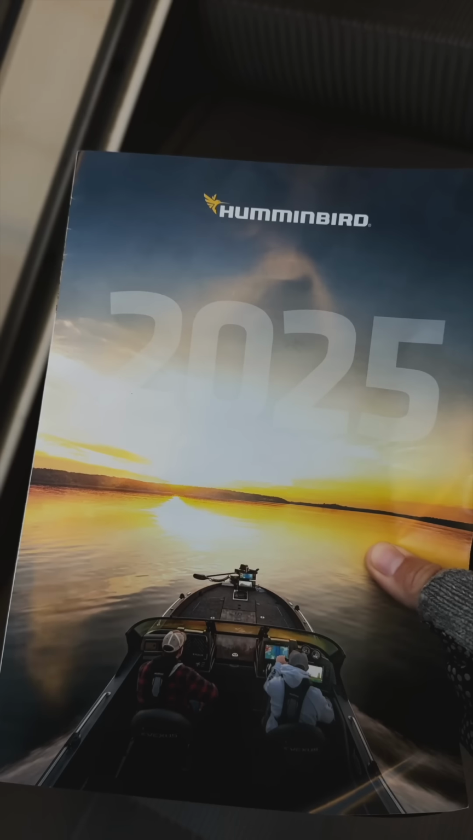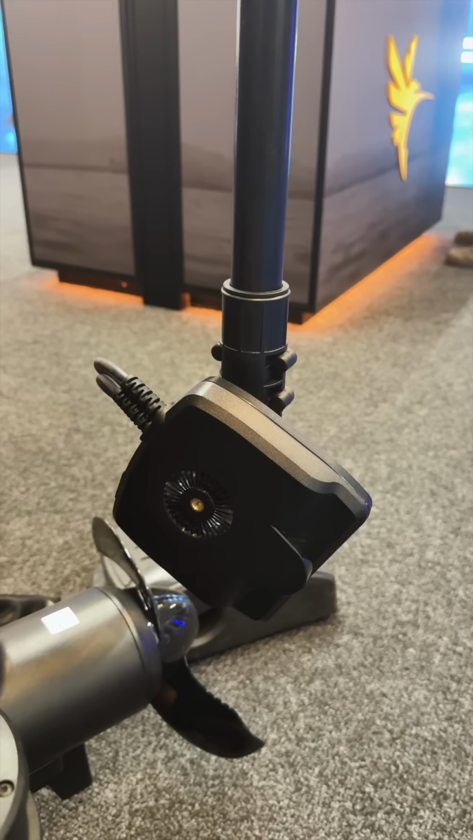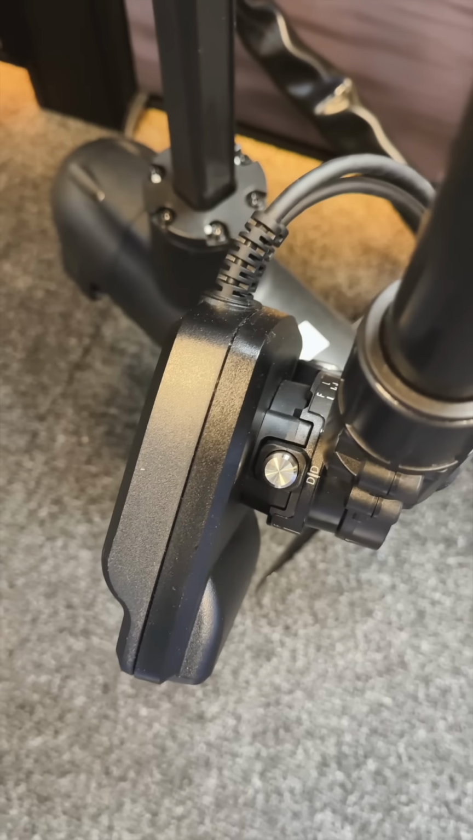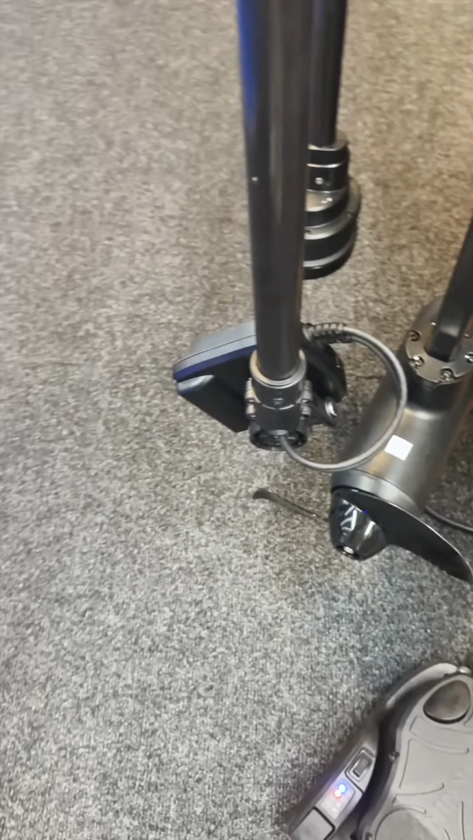So the cat is finally out of the bag. Rumors were already floating online and it was pretty obvious that the successor of the Humminbird Megalive was on the horizon. I received a ton of questions through Instagram regarding the new live sonar and also the new screens. And here are the ones that I will cover in this video.